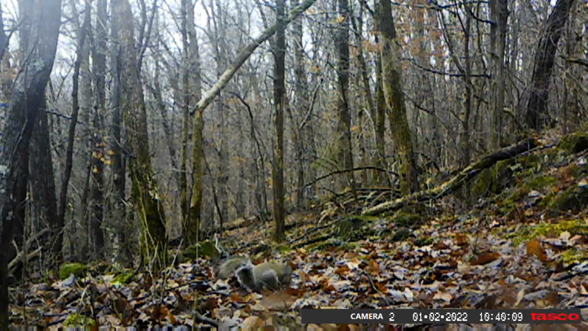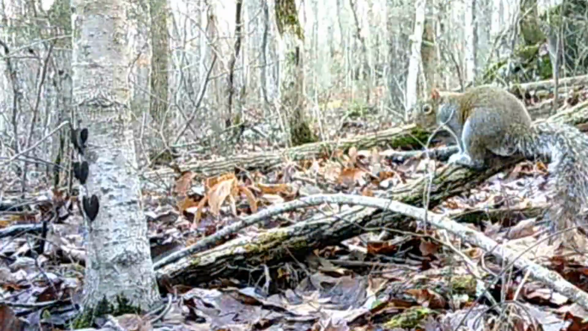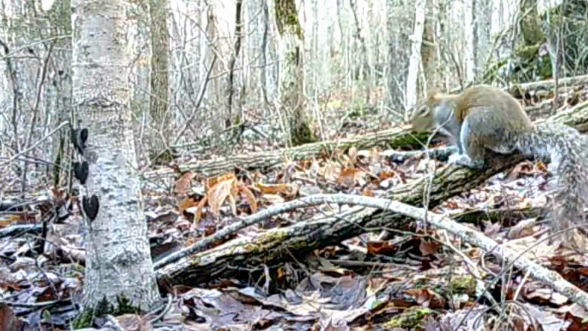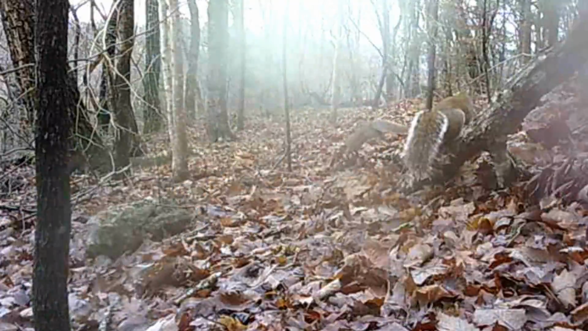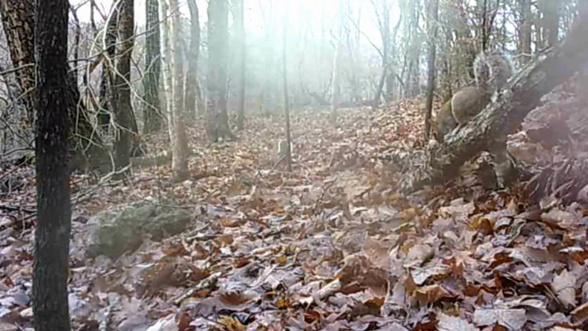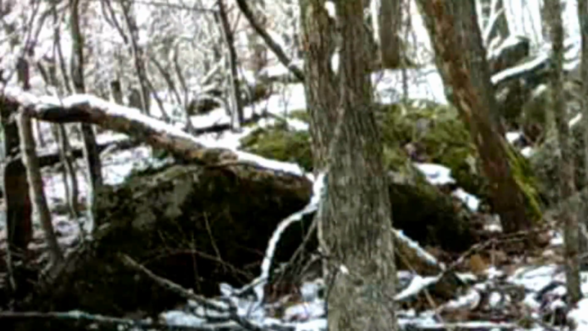These woods are absolutely loaded with squirrels. But I never see no fox squirrels, always gray squirrels. Them old fox squirrels are twice their size. But I love to watch them. And I know it's hard on them in these old woods.